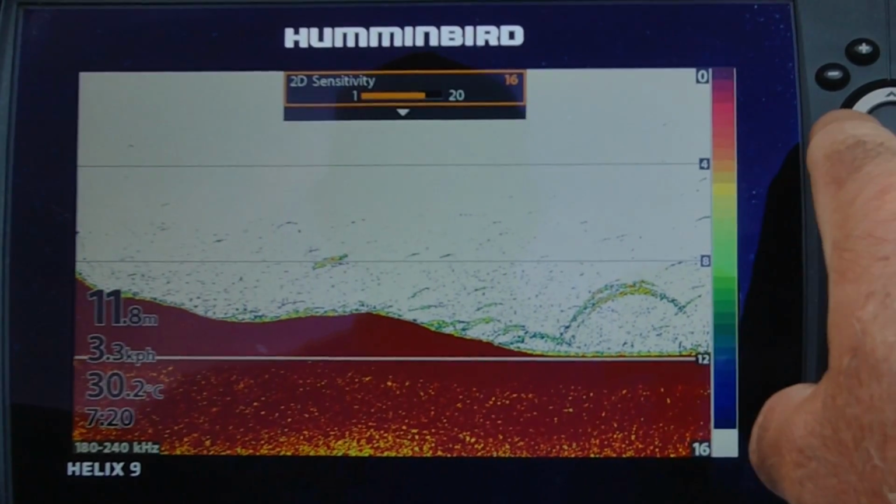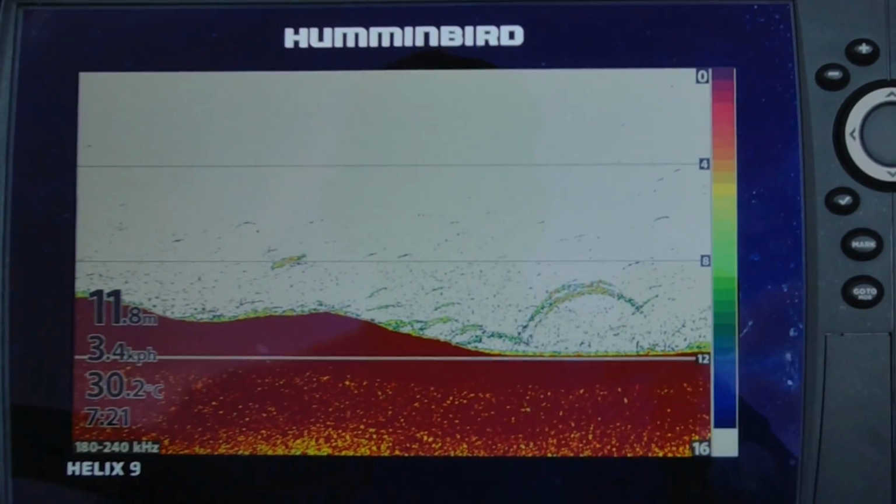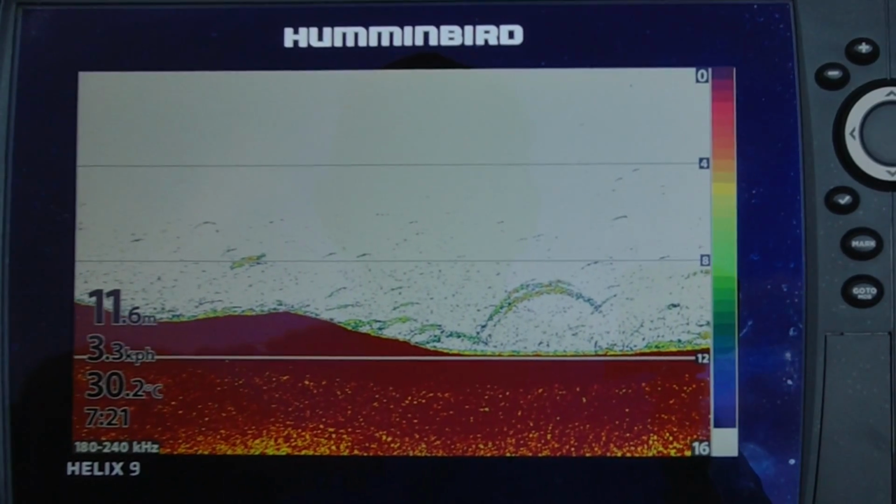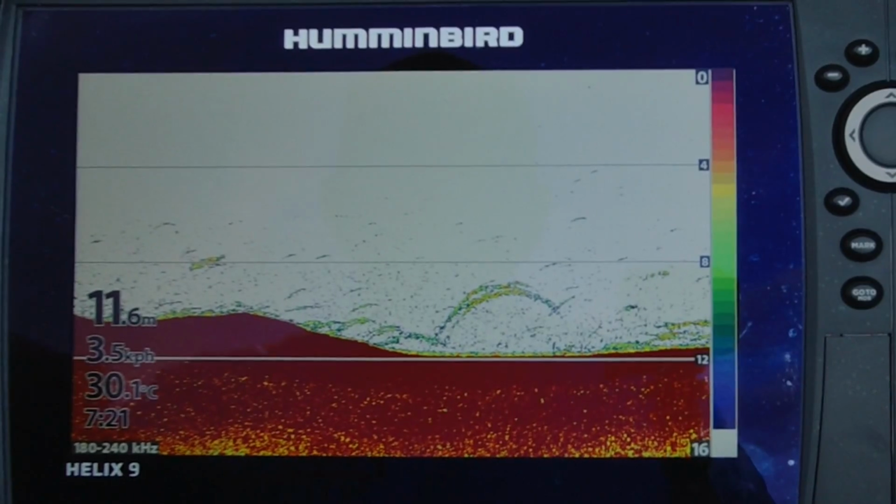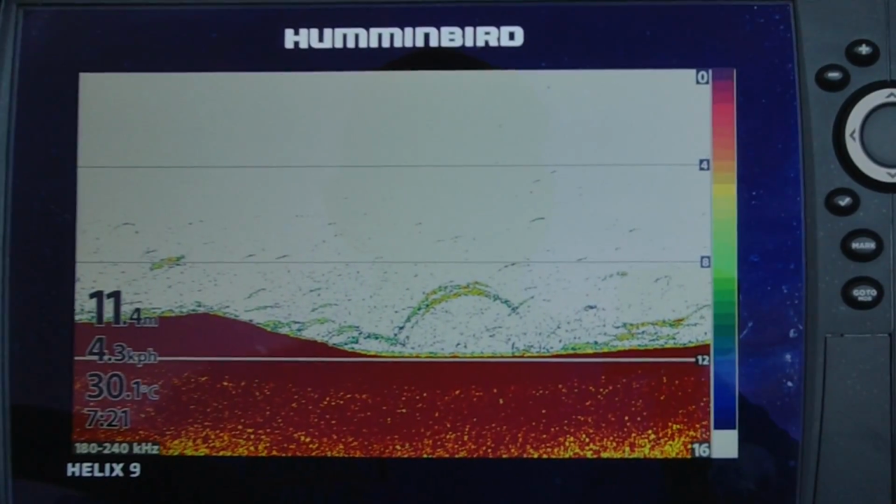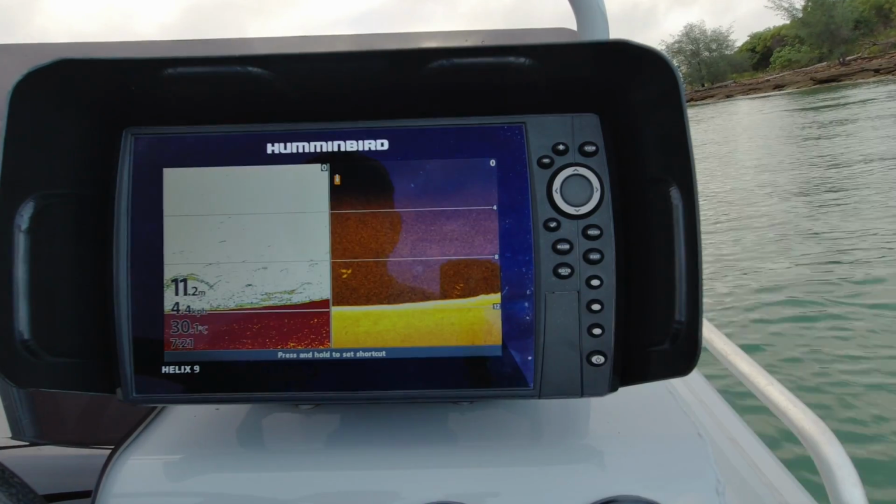Yeah, I'll dial that down a bit. Oh, there's some good arches, look at that. Look at that, it's beautiful. My chart speed's probably a little bit too quick, that's why those arches are so long. I'm going against the current now, so I've slowed down a bit. The faster your chart speed is, the longer those arches are going to be, but there's a lot of fish down there.